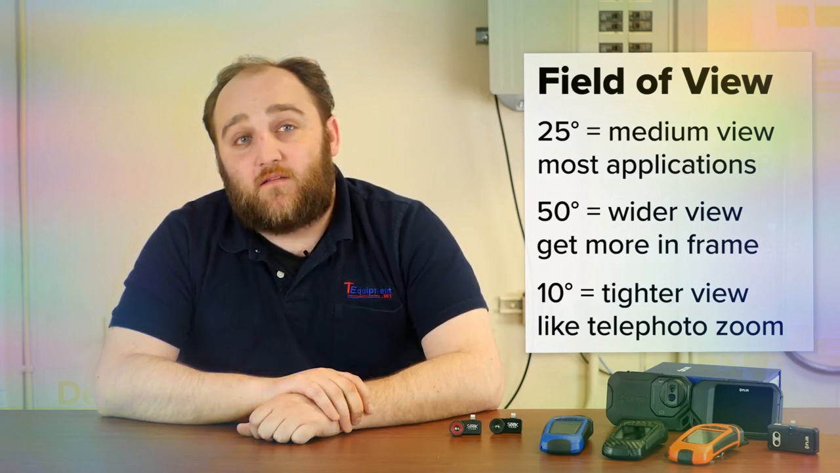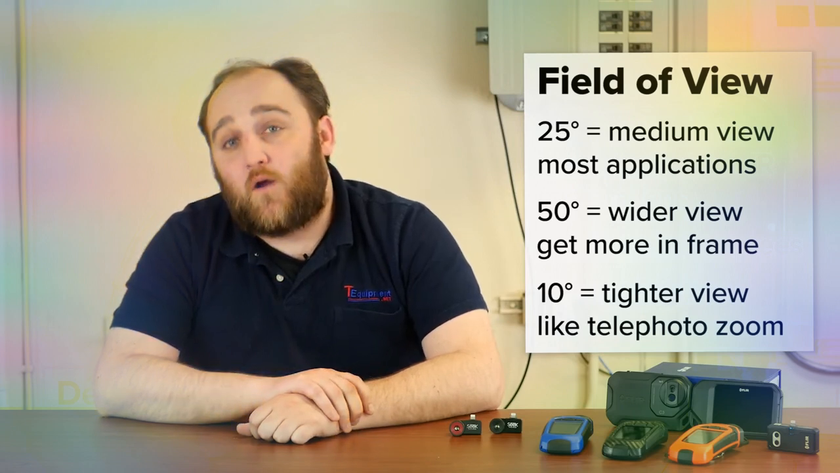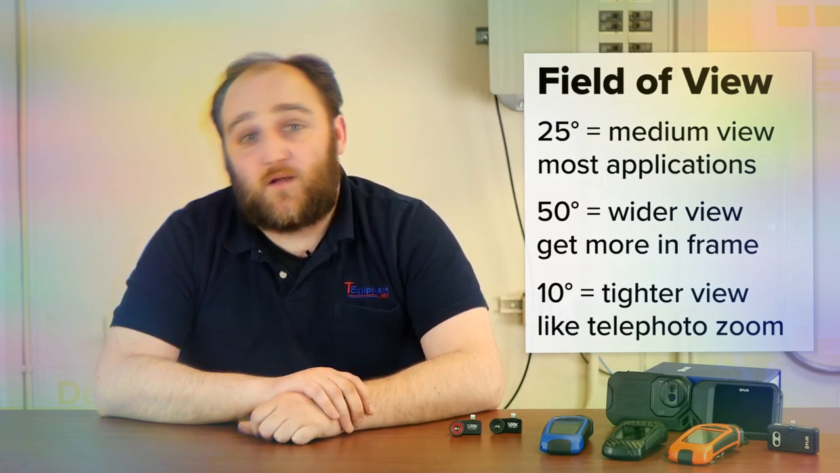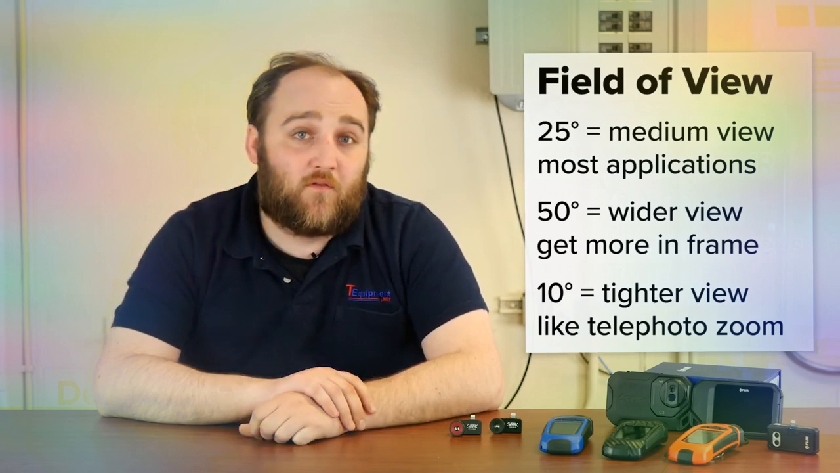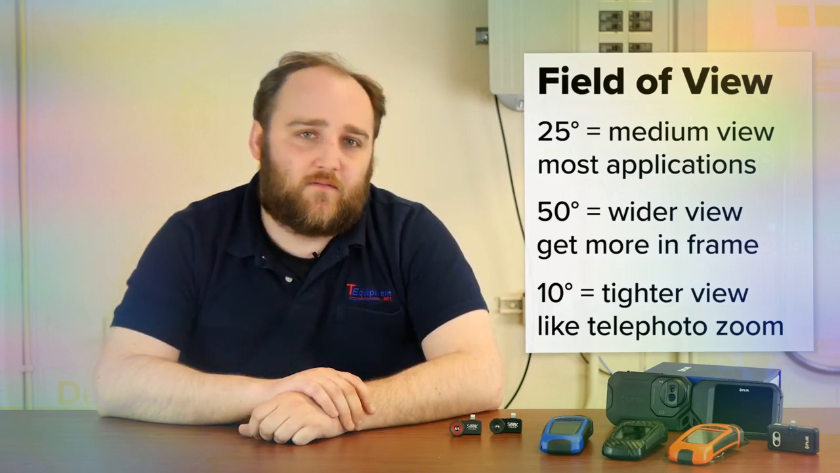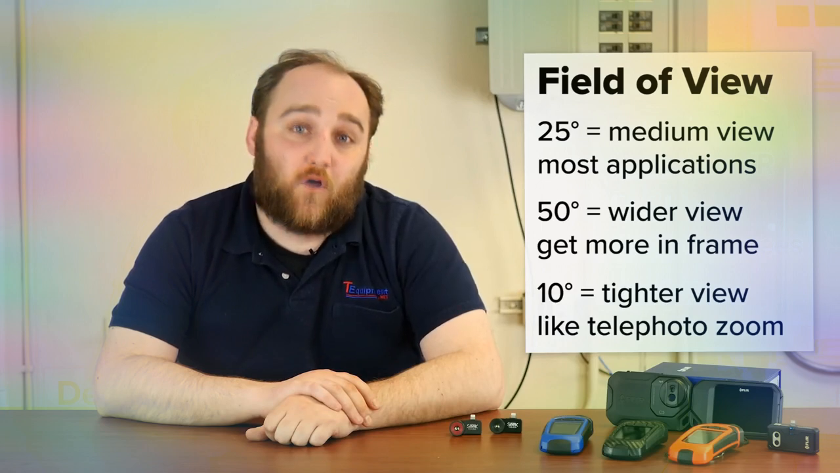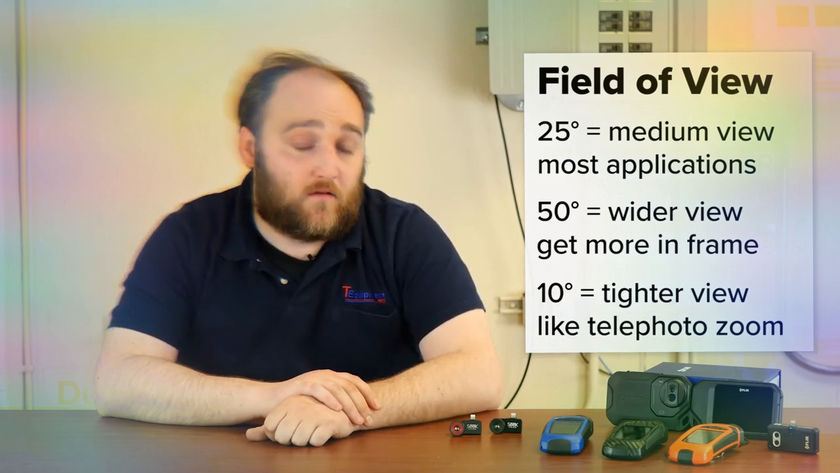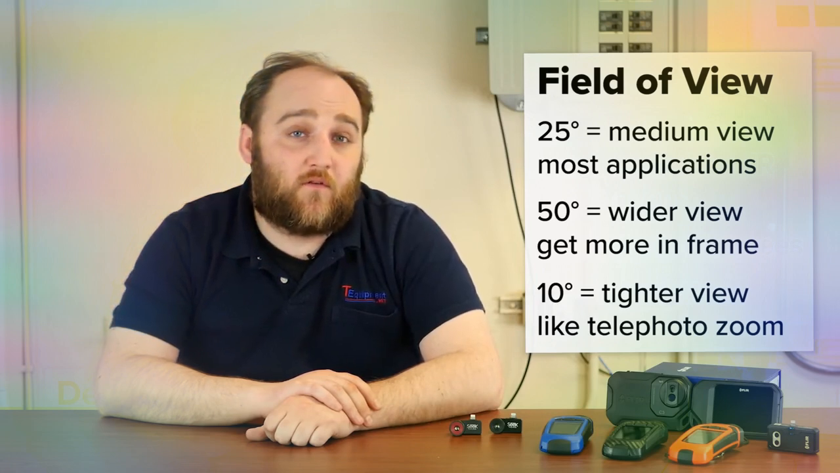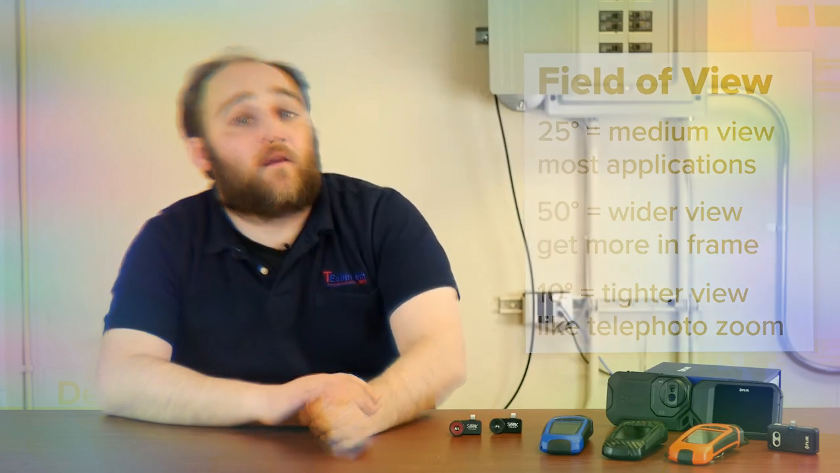If you need to do any law enforcement or search and rescue applications, you're going to want a tighter field of view that corresponds to a telephoto lens. And a number for that could be between 10 and 15 degrees, sometimes as low as 8. And that's going to be good for law enforcement or anything outside. And it's also going to be good for doing industrial inspections where you can't get as close to your target as you might like.